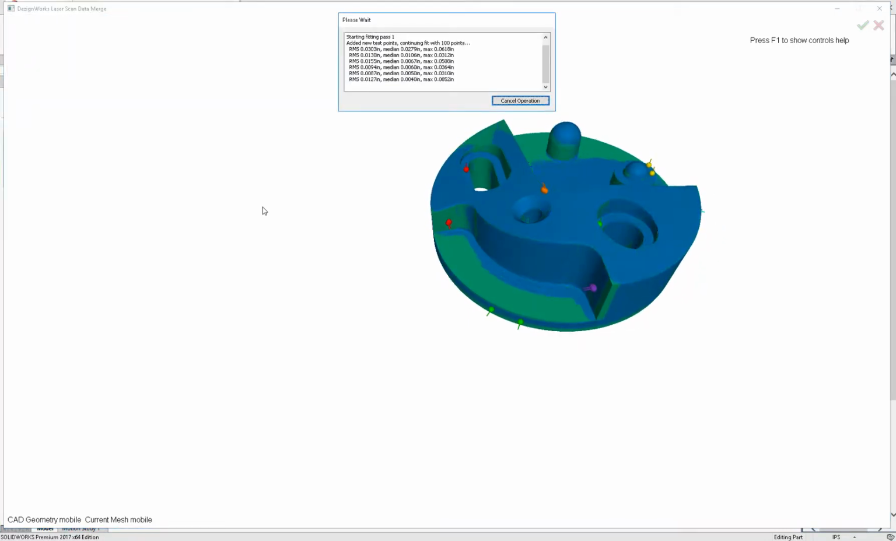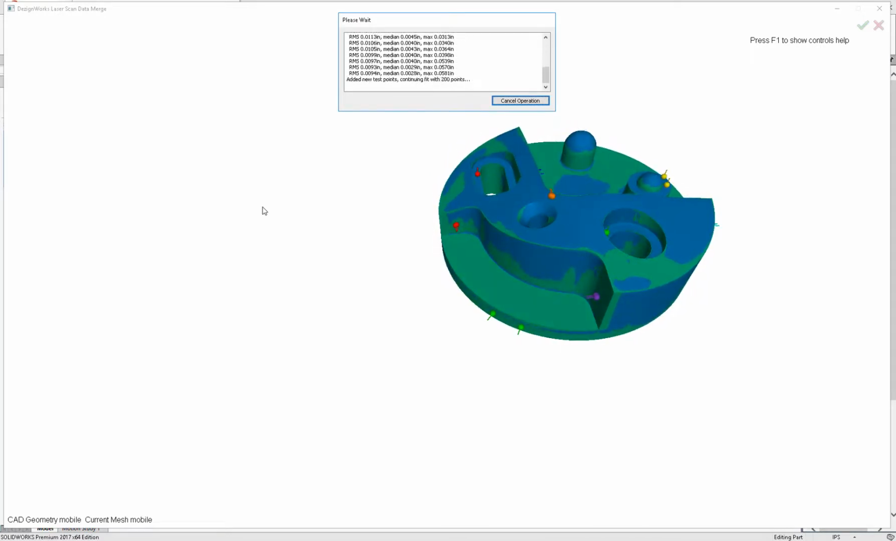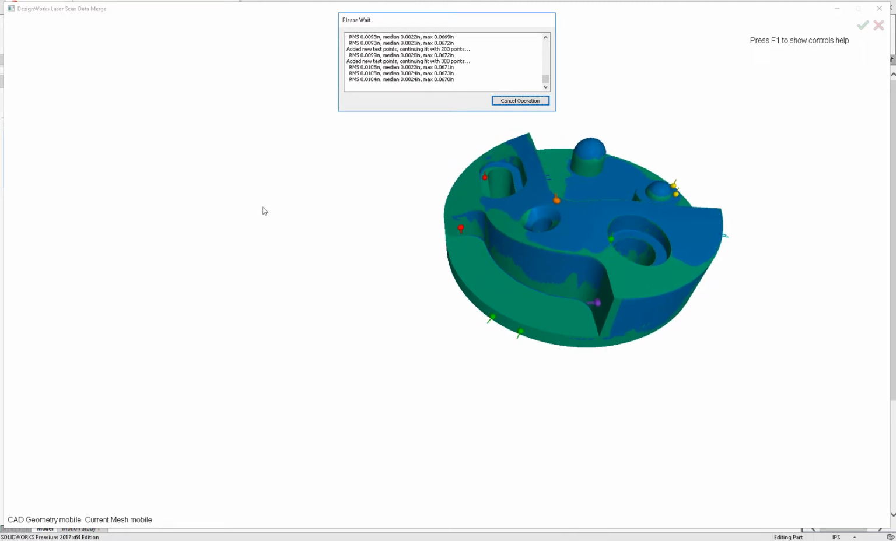So now it's going to be applying the triangles and doing a best fit mathematical algorithm. All we did was help to get it close, and now allow the mathematics of Dezignworks put them closer together. So you're going to see a little analysis here. It's going to tell you the standard deviation between the two parts.